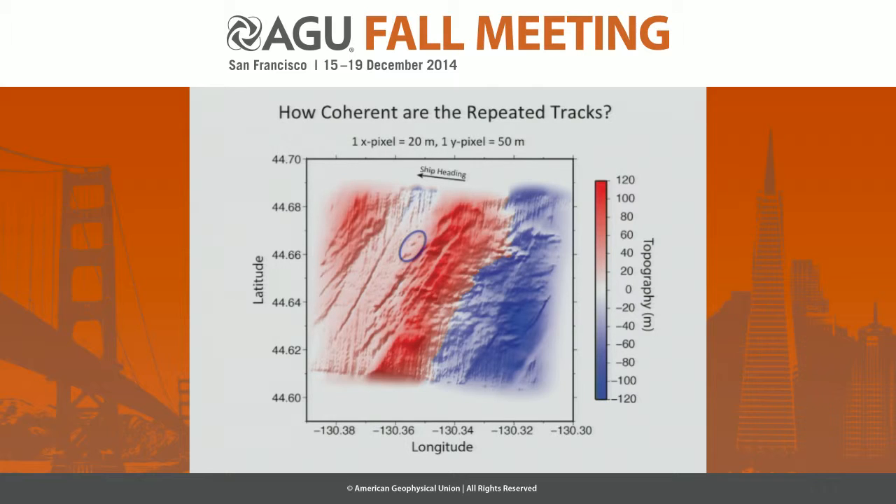whether or not it is fine to perform this type of digital image correlation on these data. And so here I have displayed one of the gridded data products from the Juan de Fuca surveys. It is gridded at about a 20 meter by 50 meter spacing, and we can see the bathymetric signal in this plot. In order to answer the question how coherent the tracks are, I have gone ahead and circled three small features that show up on the grid.